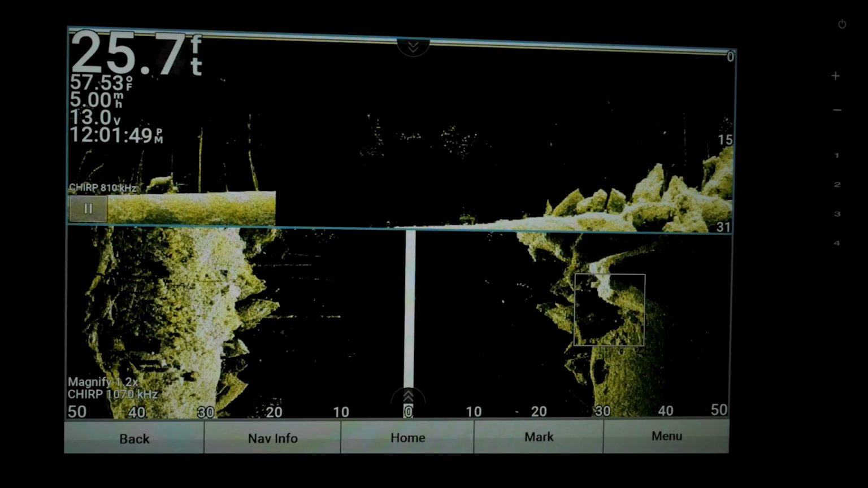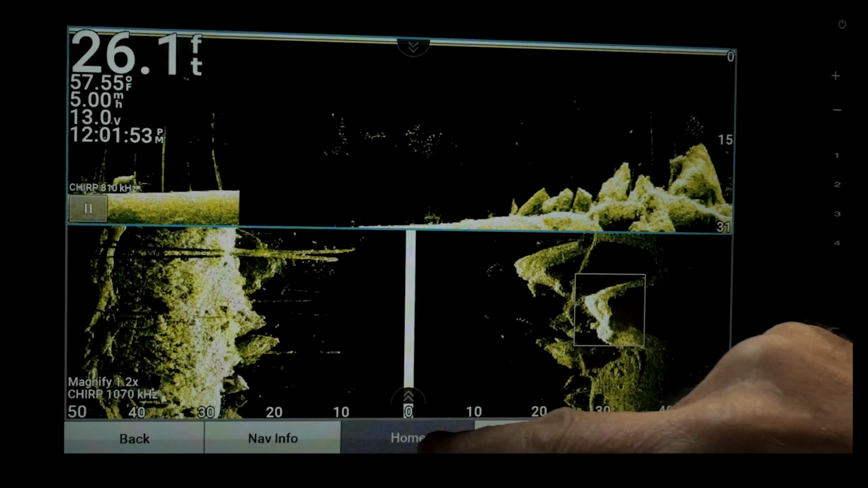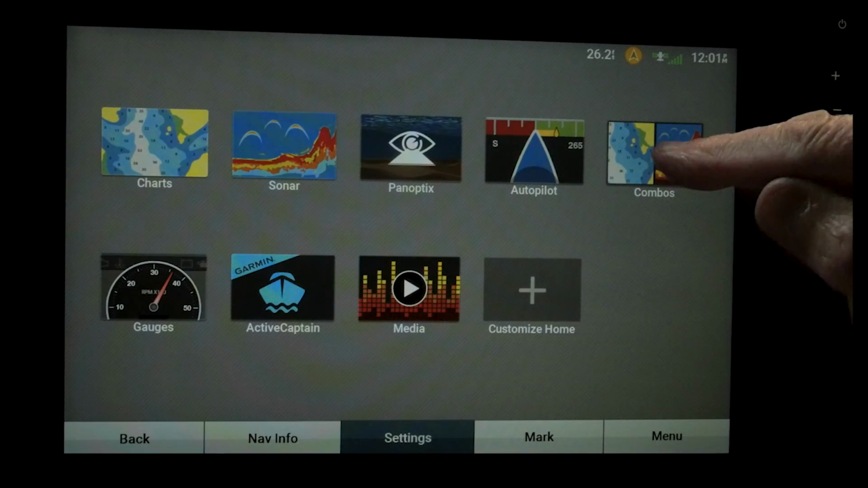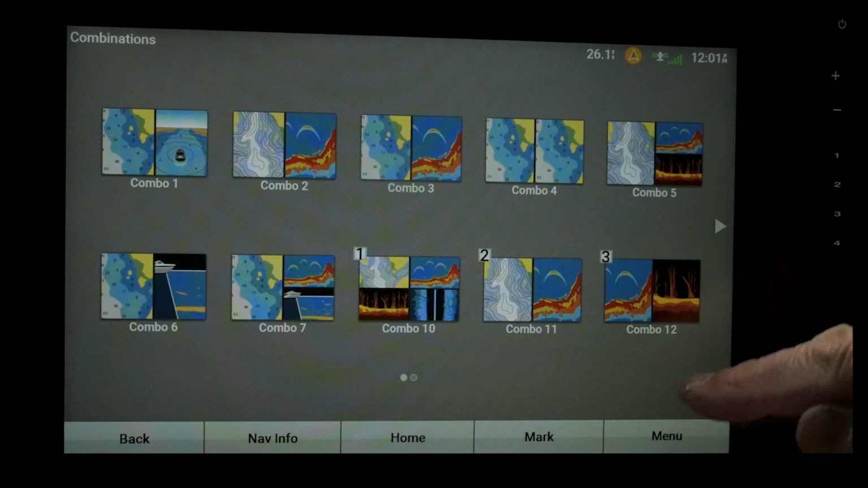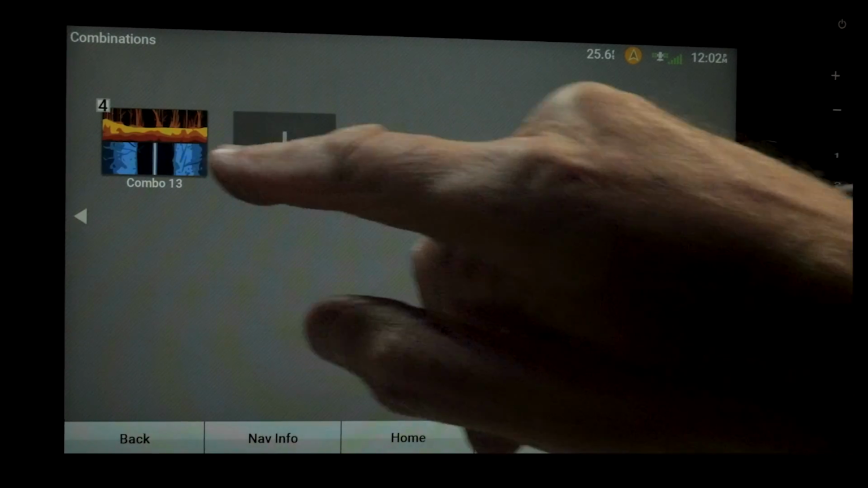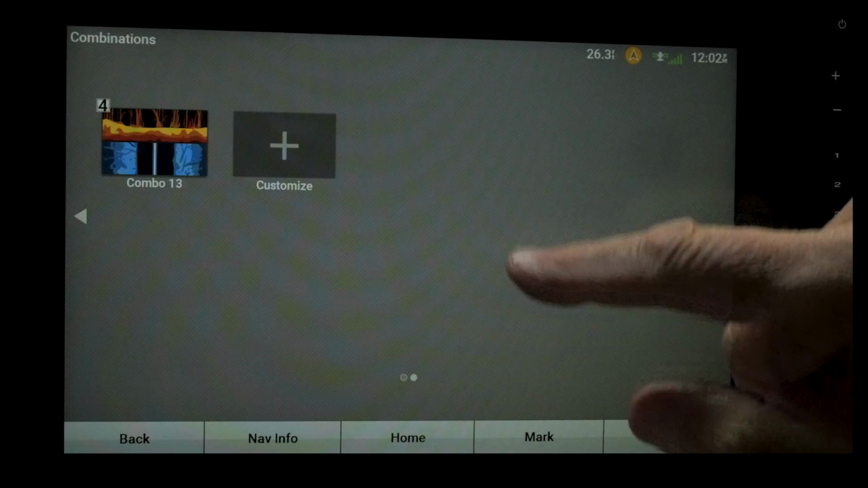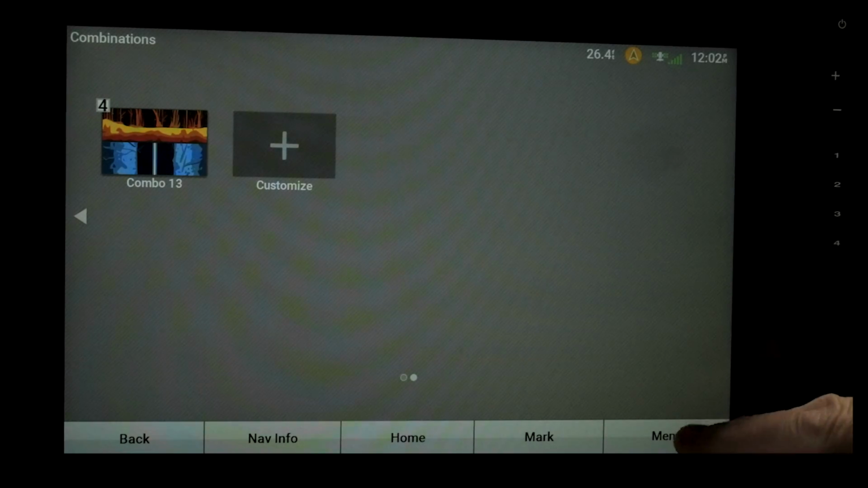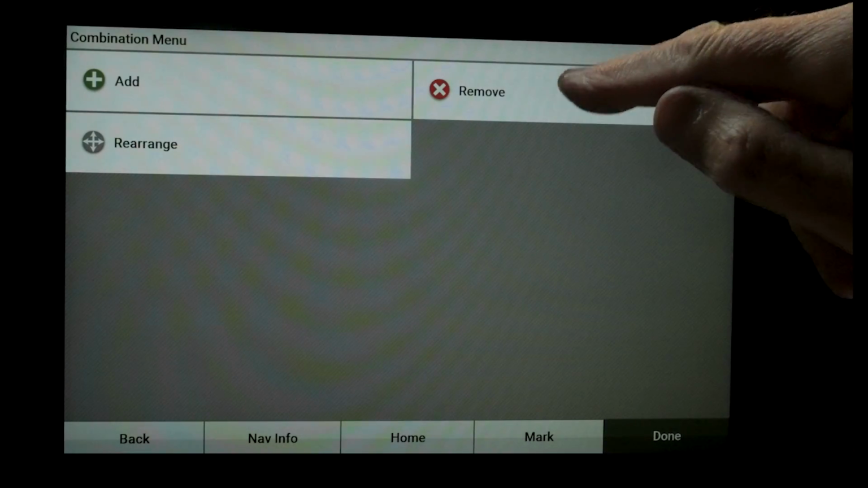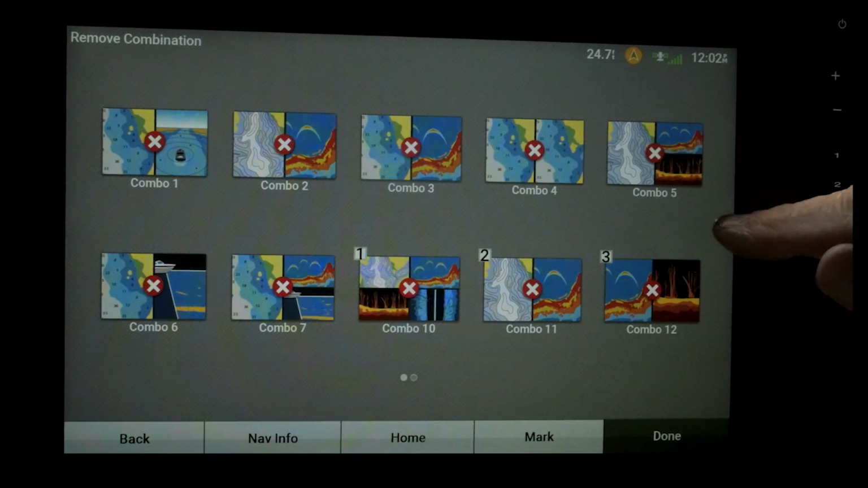Now let's say that we built a combo that we don't like. Let's go back and go home, combos, and let's say that that number 4 over here on this screen, we just didn't like that. So we can go from here, this main combo screen, go menu, remove, and you see everything's got an X on it.